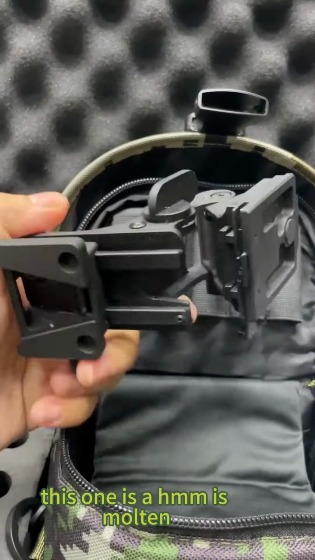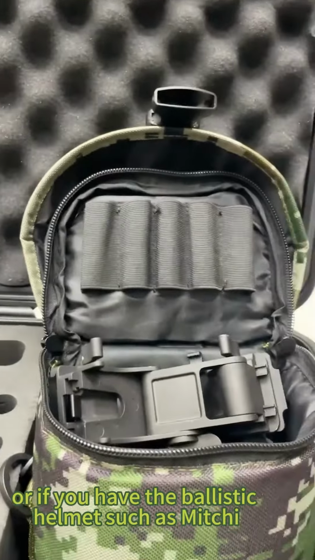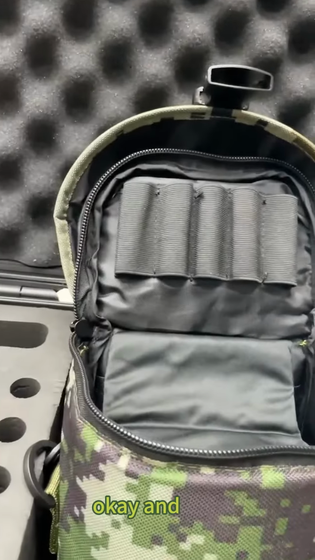This one is multi-function, which can be used with the soft helmet, or if you have a ballistic helmet, such as Mich or Fast, it can also be used directly on the ballistic helmet. Okay, and